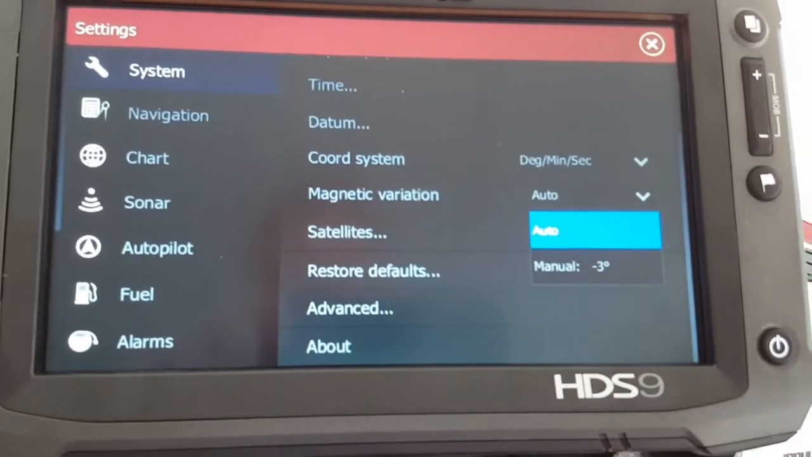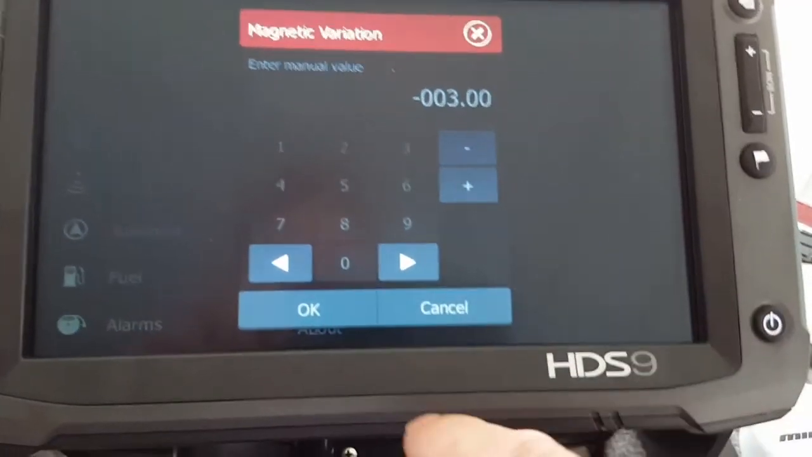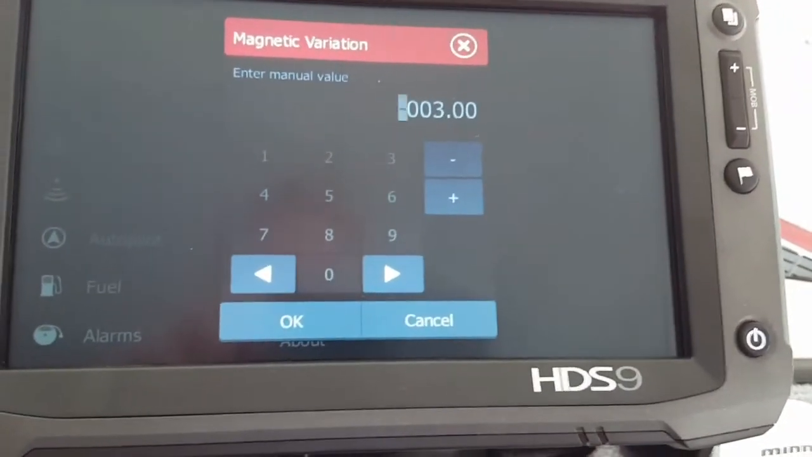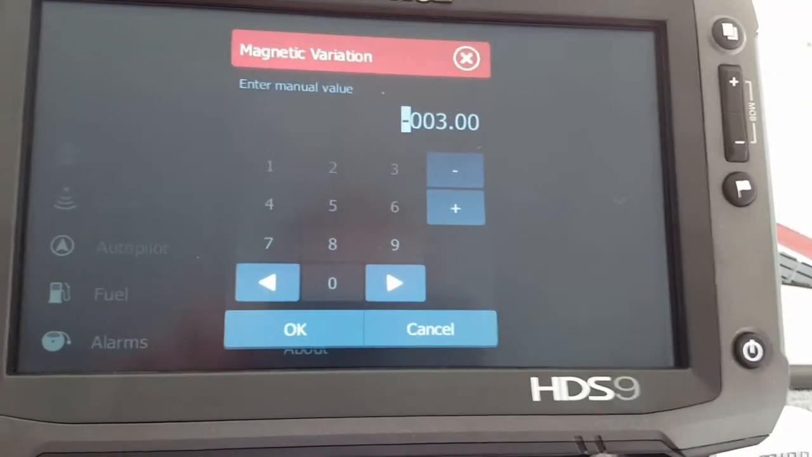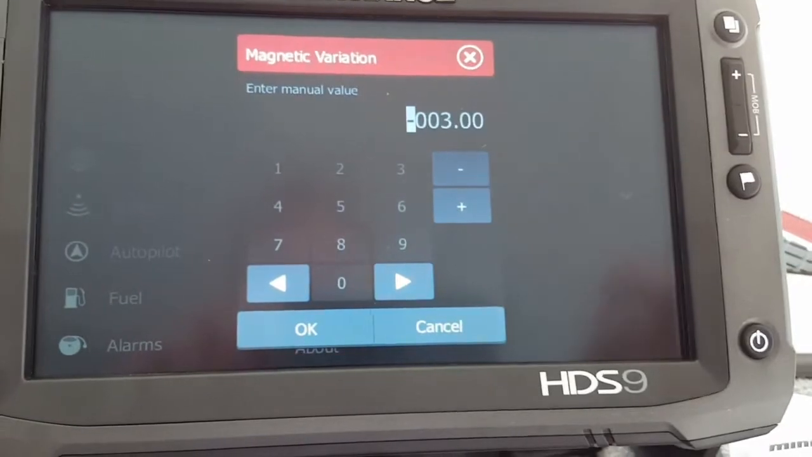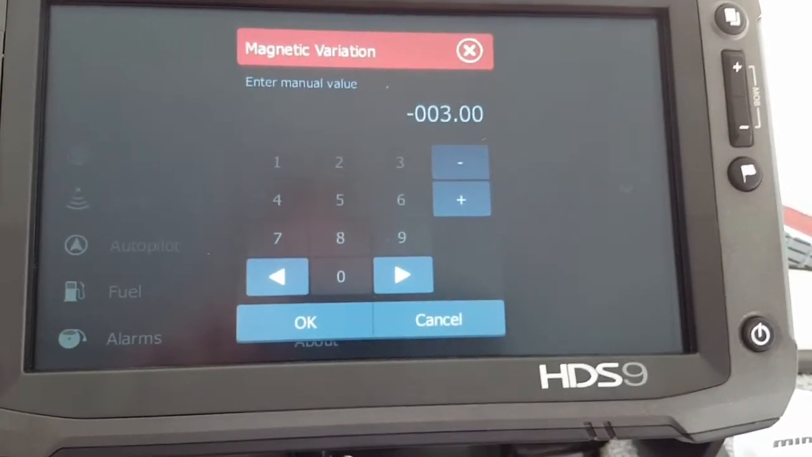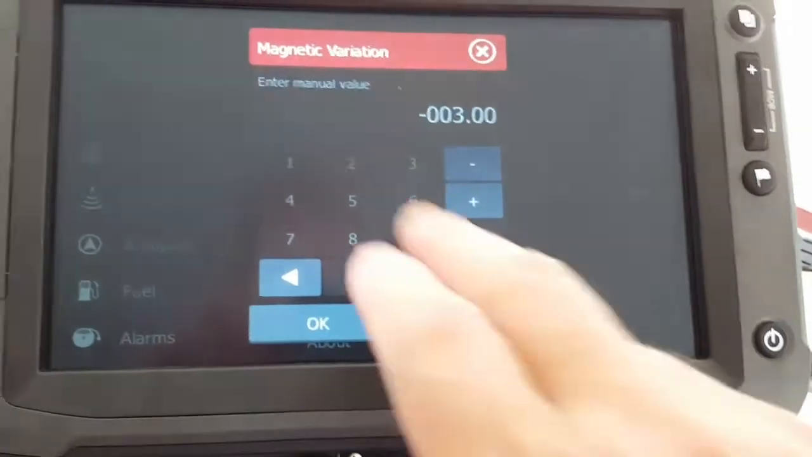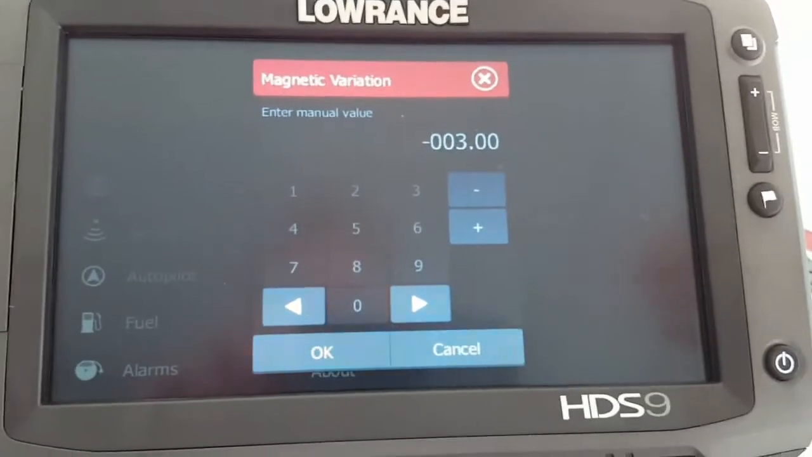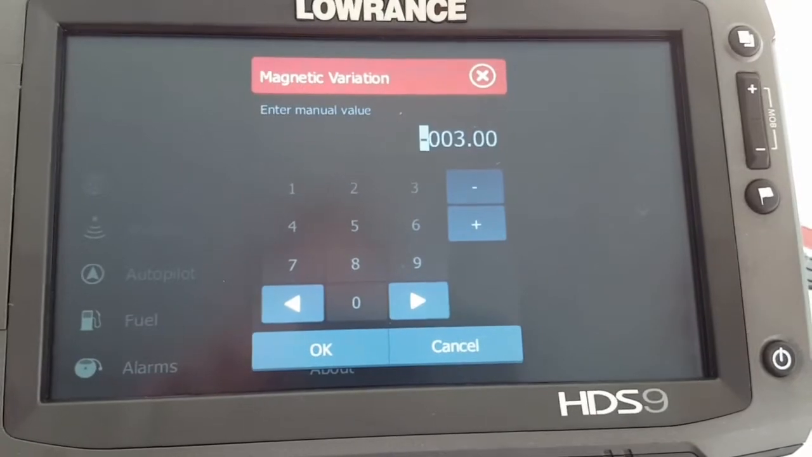So what I like to do is just come in here, and usually I can hit manual like that, and you can set these settings up. If your heading extension is not lined up with your course extension, those two will have a little variance in numbers based on calibration because you got it in the automatic mode. Now I like to go in and fine-tune mine. What I do is I subtract the difference between those two, the heading extension and the course extension.